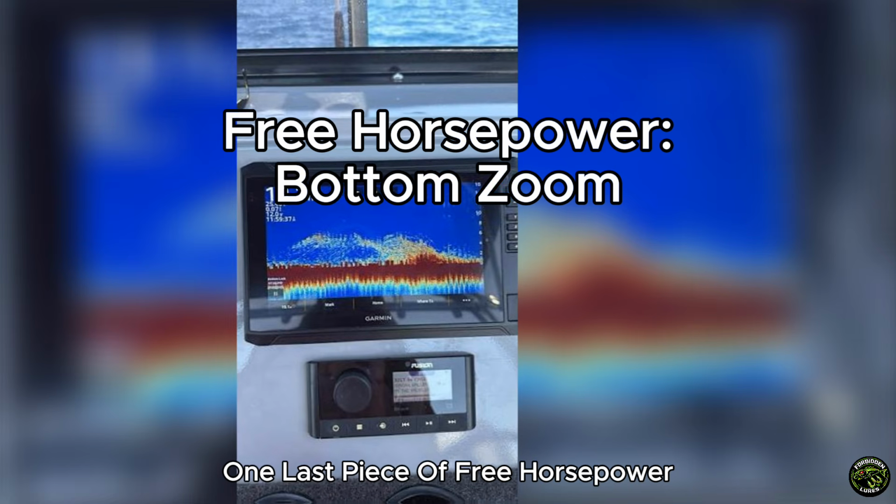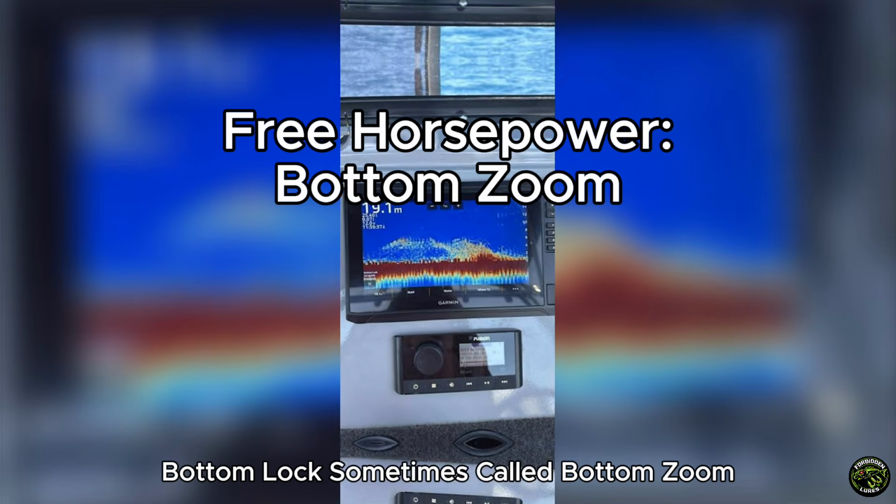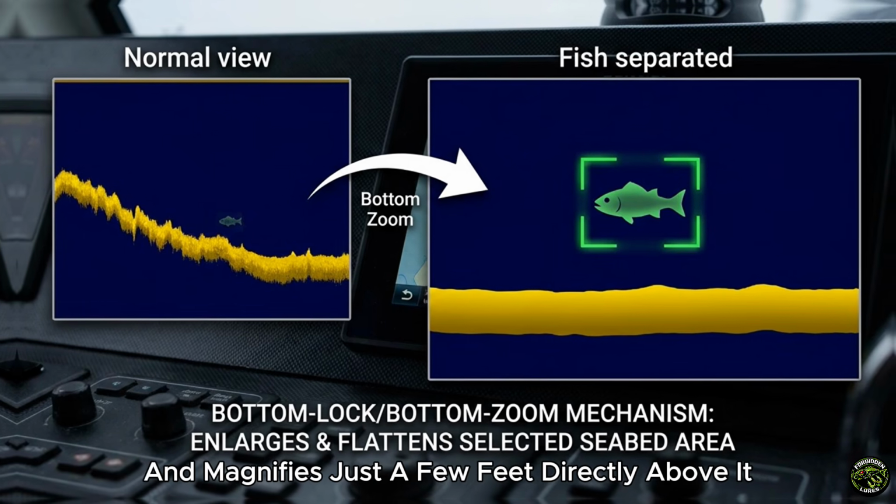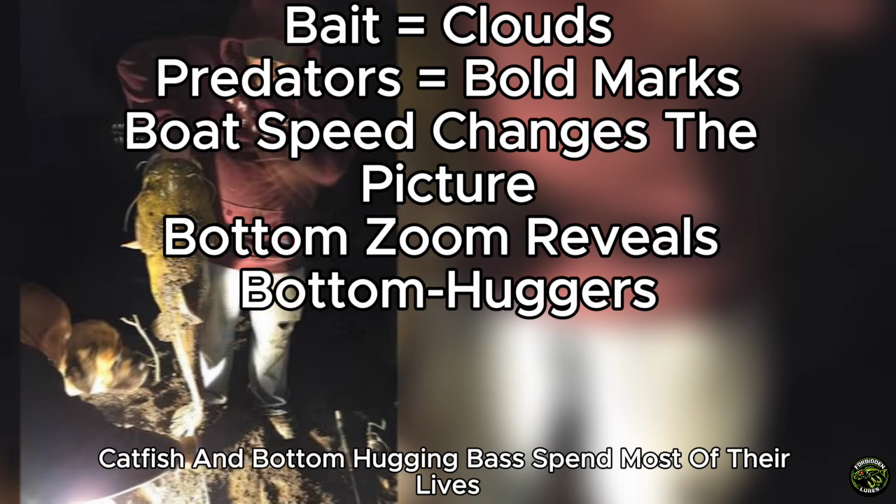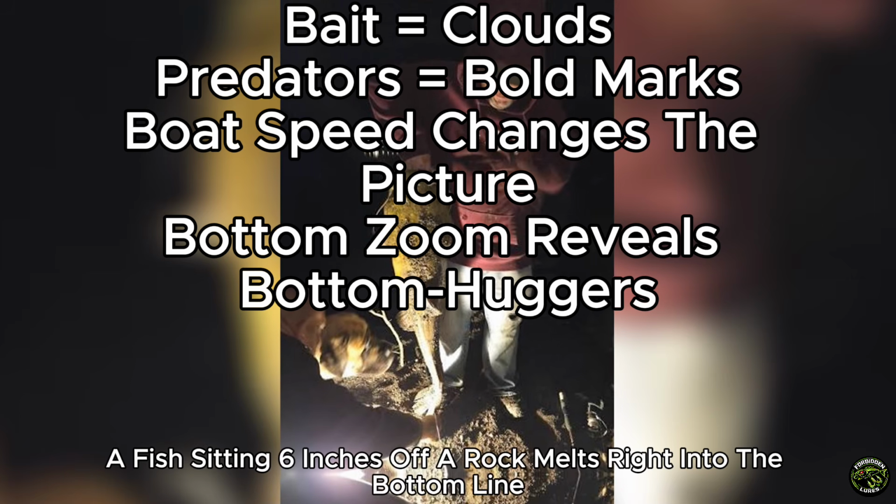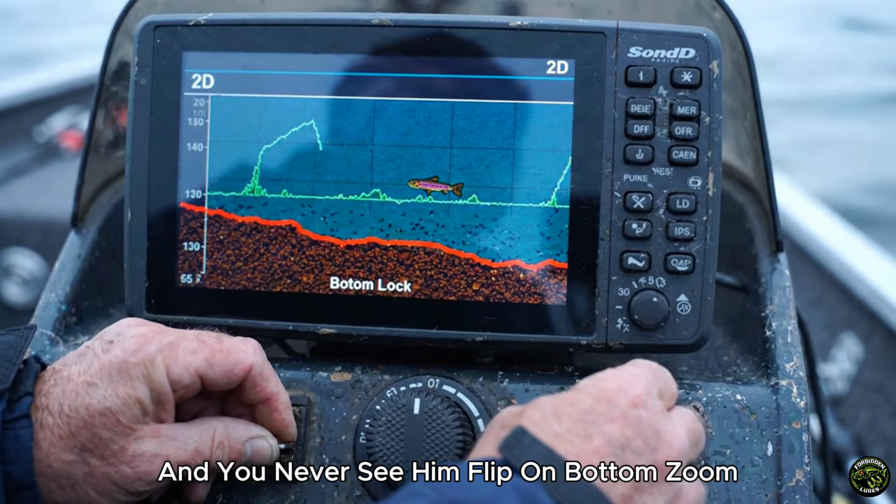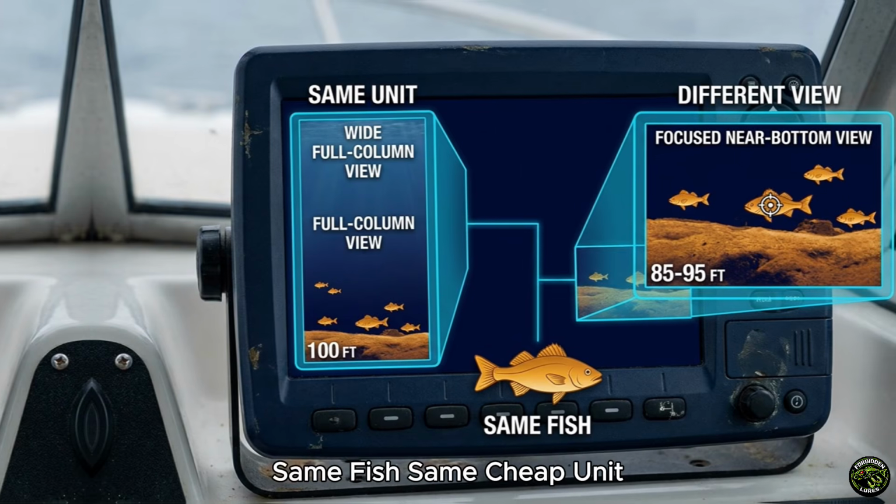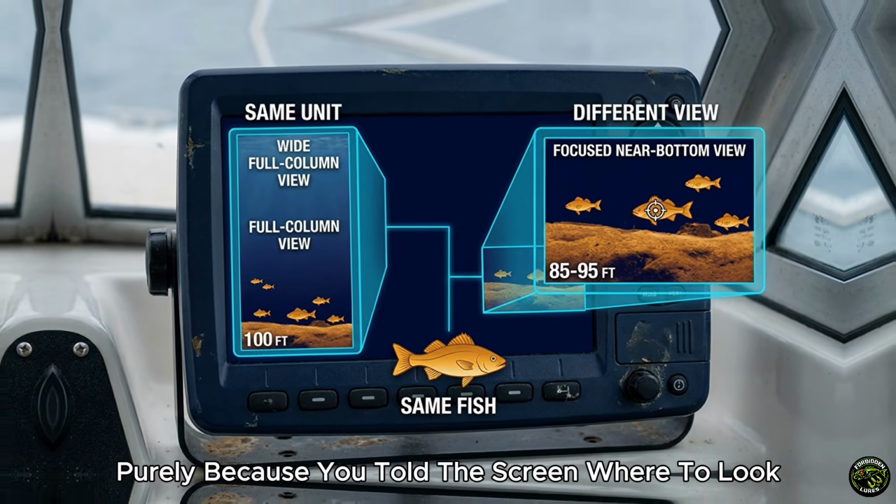One last piece of free horsepower, buried in nearly every cheap unit ever built. Bottom lock, sometimes called bottom zoom. It pins the bottom flat across your screen and magnifies just a few feet directly above it, which happens to be exactly where walleye, catfish, and bottom-hugging bass spend most of their lives. On a normal view, a fish sitting 6 inches off a rock melts right into the bottom line and you never see him. Flip on bottom zoom and he separates out clean, floating there plain as day. Same fish, same cheap unit, an entirely different amount of information, purely because you told the screen where to look.